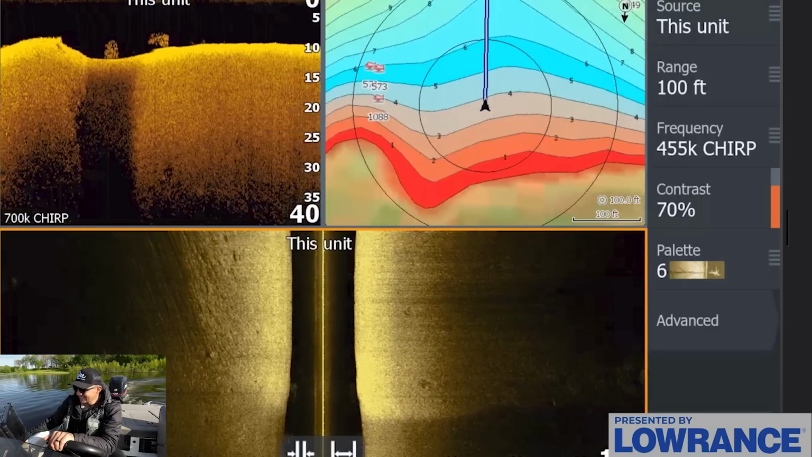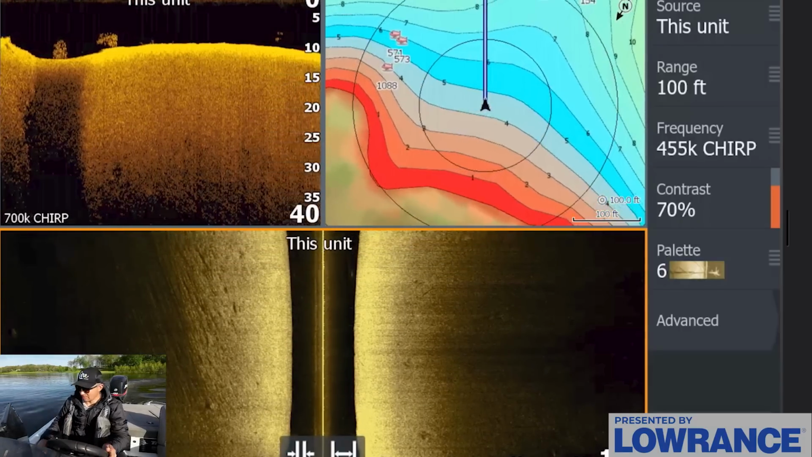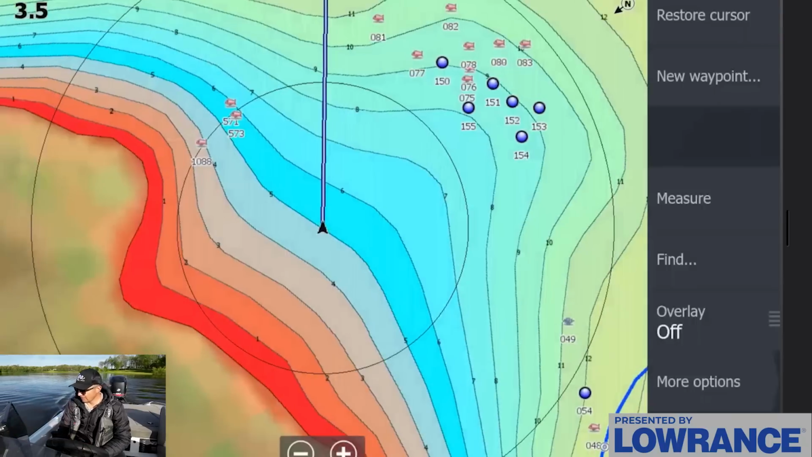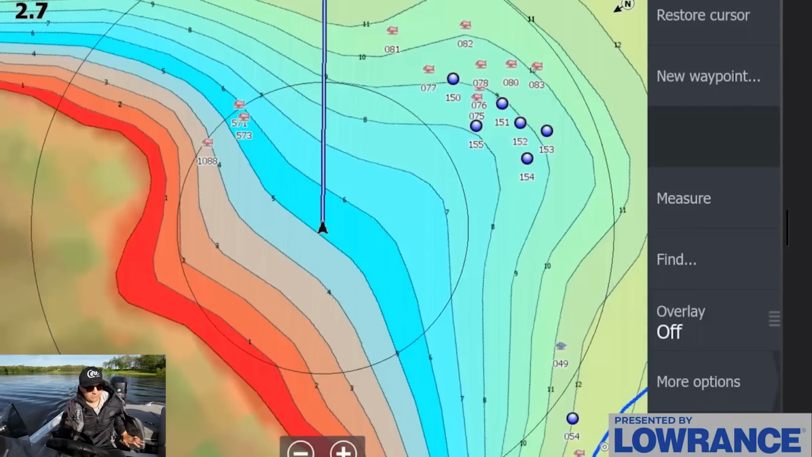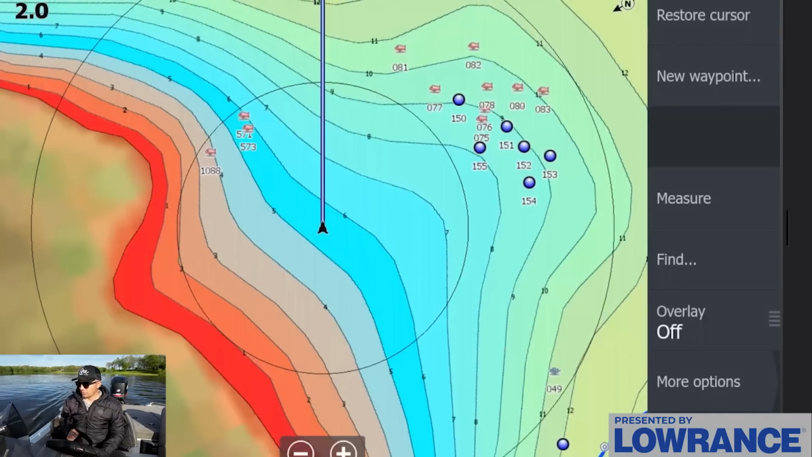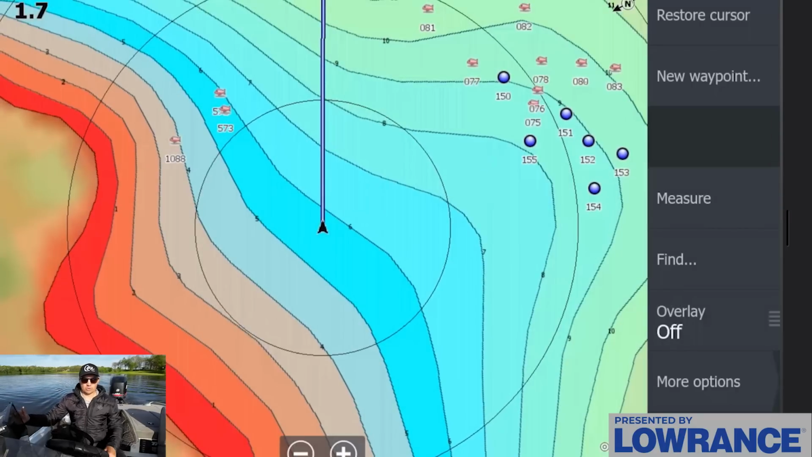The wind is not really blowing at all. I think I can probably catch them from this angle, so I'm gonna stop the boat right here. We're gonna pull up our mapping, get lined up. We have our range ring set to 150 feet, so we're not too close to these fish. We're gonna line up with our waypoints, and we're gonna bomb out there. I'm gonna zoom this into 100 feet and drop the trolling motor, and let's see if we can catch some of these fish.